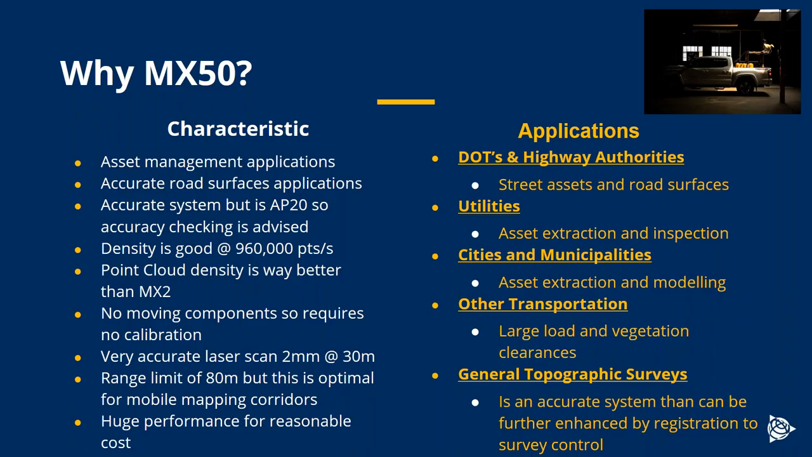DOTs and highway authorities, both for locating street assets, but also for measuring the road surface itself, for utility companies for asset extraction and inspection, cities and municipalities, again for asset extraction and modeling, and then other transportation applications such as large load and vegetation clearance kind of evaluations.